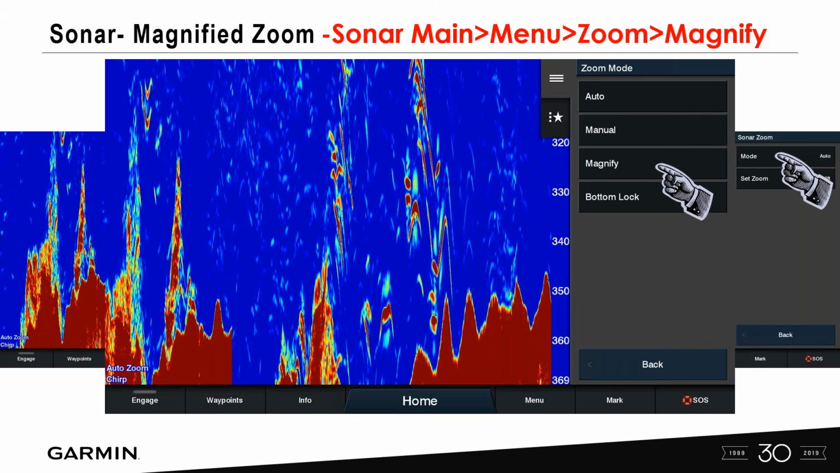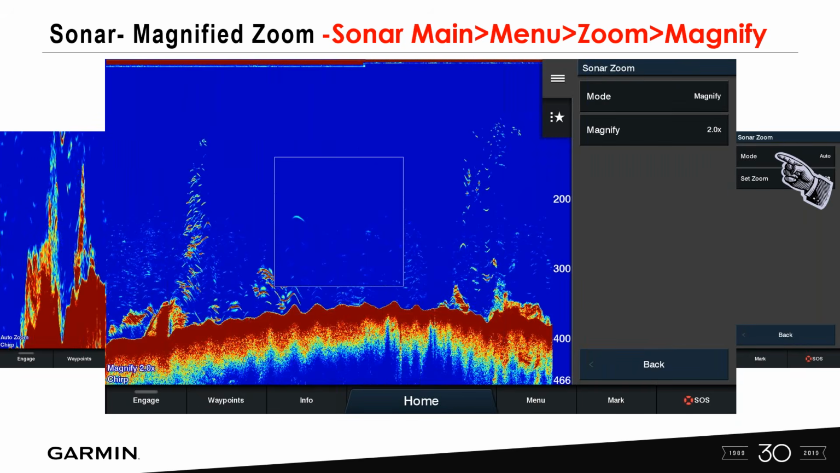So let's select magnify. What this does is allow you to pop up a box on the screen, and I can magnify anything within that box. Over here, it'll tell me how many times I'm magnifying it. On a touch screen, you have the ability to pinch and zoom that box. You can also have a slider that pops up.